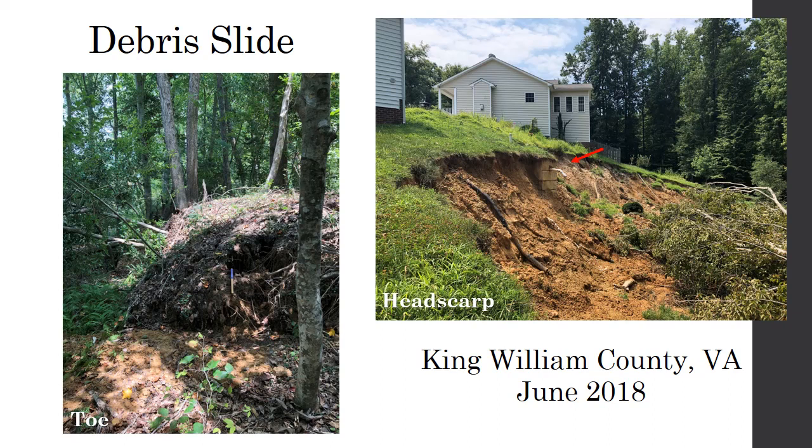This is the debris slide from King William County in Virginia, which is in the coastal plain. Actually, I was called out as an emergency response for this one. These two houses ended up being condemned, partially because for this house over here, it was affecting the structure of their foundation. The landslide was actually cutting up into their foundation. But for this house over here, they lost their septic system. This is the septic box for this house. So you can't really live in a house if it's got a ruined septic system.